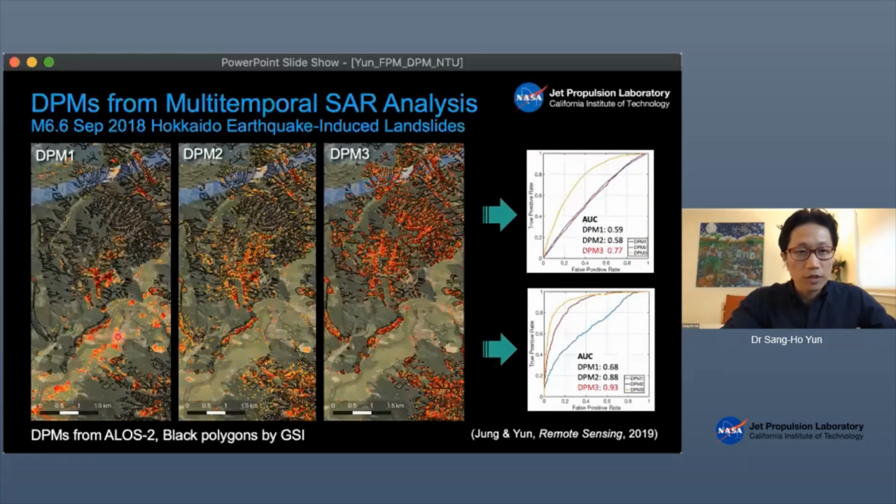If you zoom out a little bit, this area is where we were looking. You can see there are a lot of landslides indicated with these black polygons, and you can see the DPM1 map, DPM2 map, and DPM3 map. Really, DPM1 and 2 are suffering in more vegetated areas, as you can see. DPM1 and 2 are suffering, but DPM3 is clearly outperforming the other two.